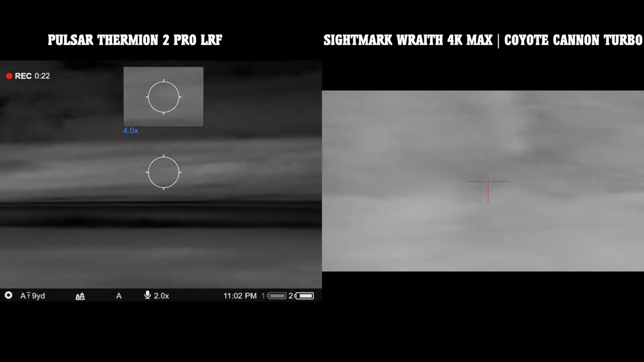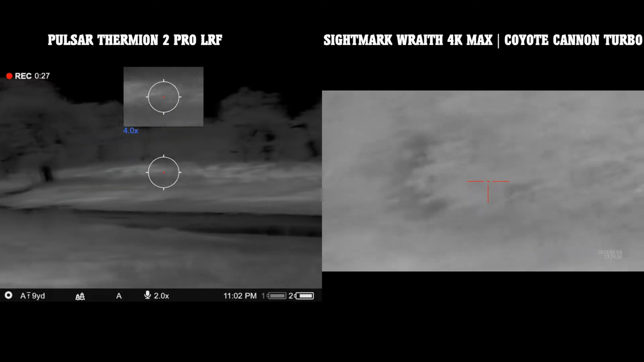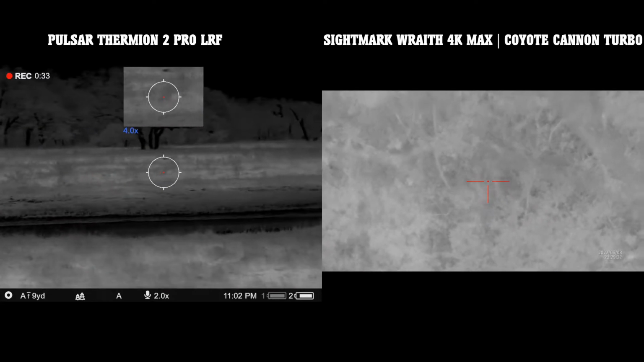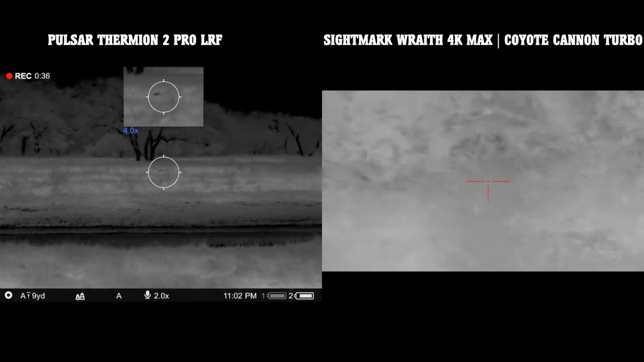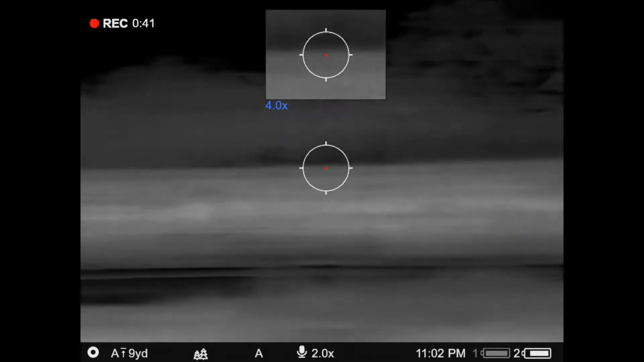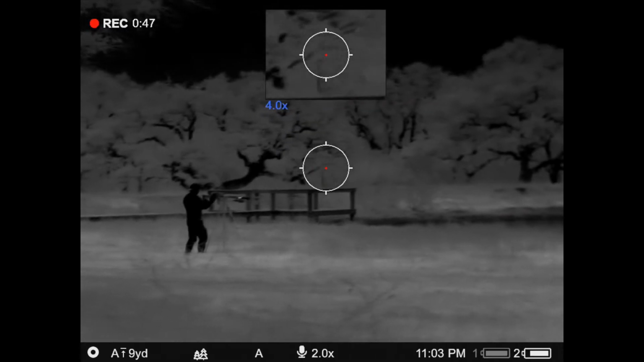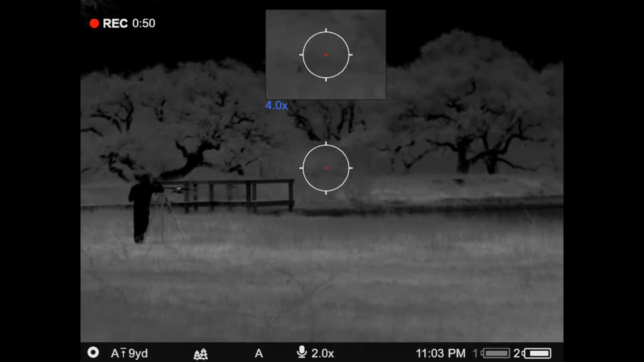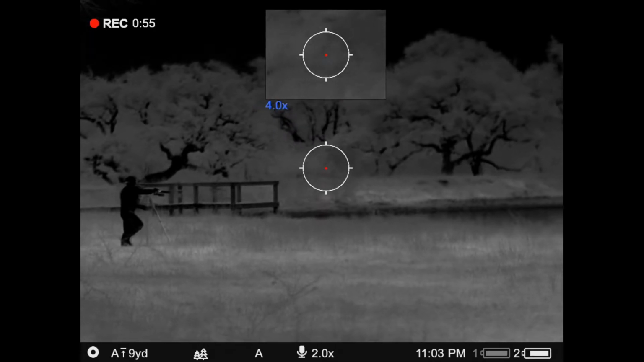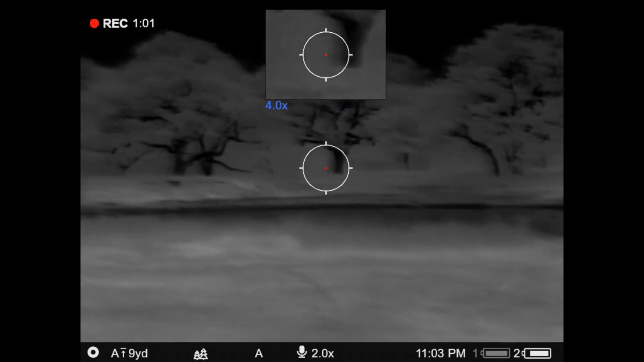I'm running the Sightmark Wraith 4K Max with the Coyote Cannon with the new Turbo 850 module, and John was running the Pulsar Thermion 2 Pro LRF. John likes to get a little bit of video to share, so he videoed me walking towards him after we shot, and you guys get to see the clarity of this scope. John would add some info here, but you know me, I don't know all the specs on the Thermions. I'm a night vision guy, so this is a night vision thermal hunt where one dude likes to run night vision, the other guy likes to run thermal.